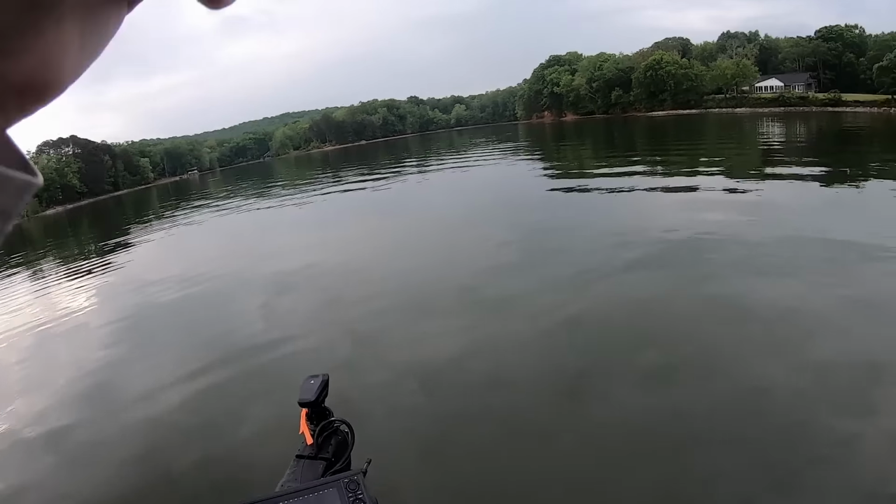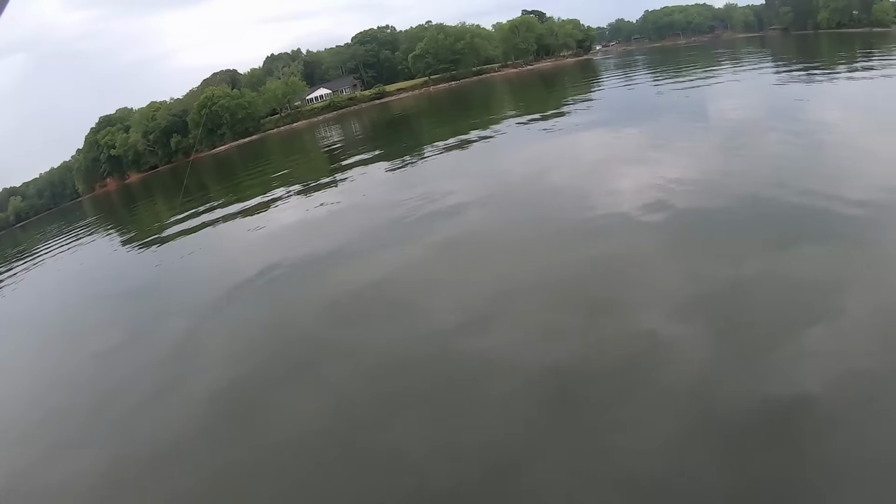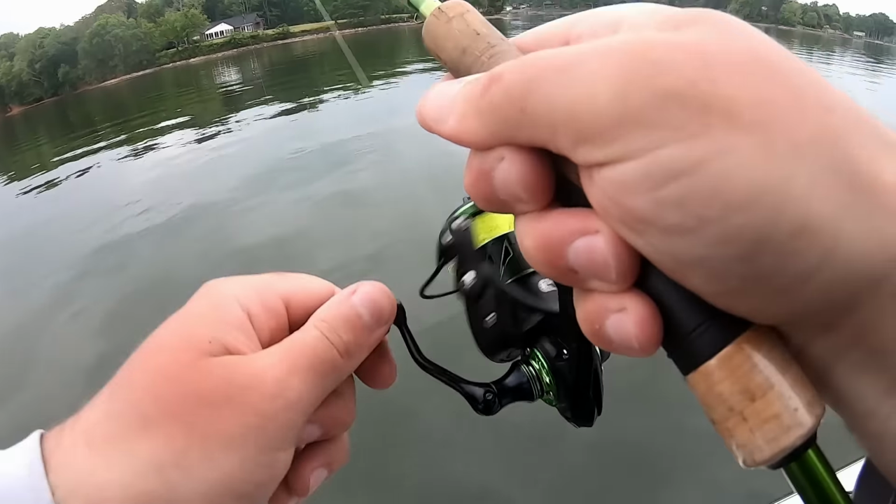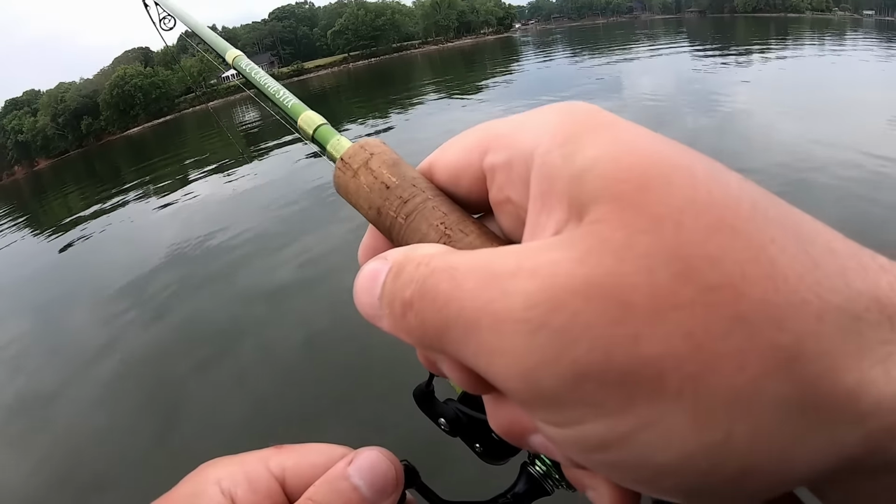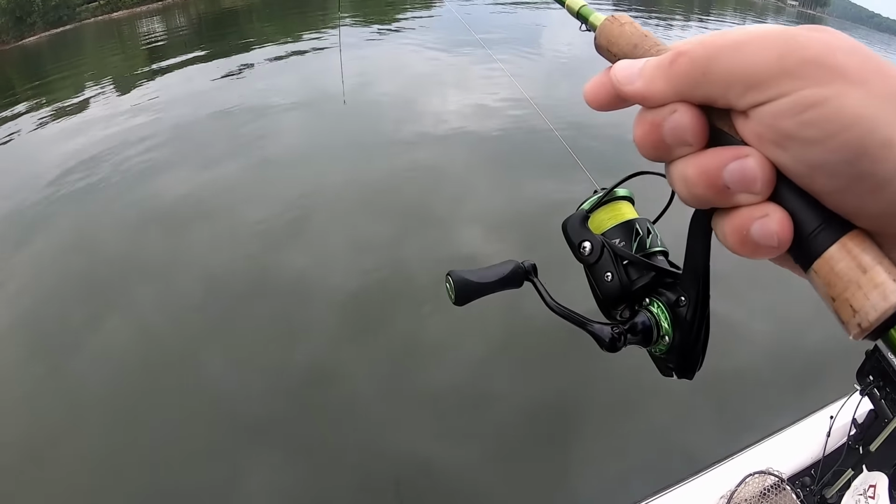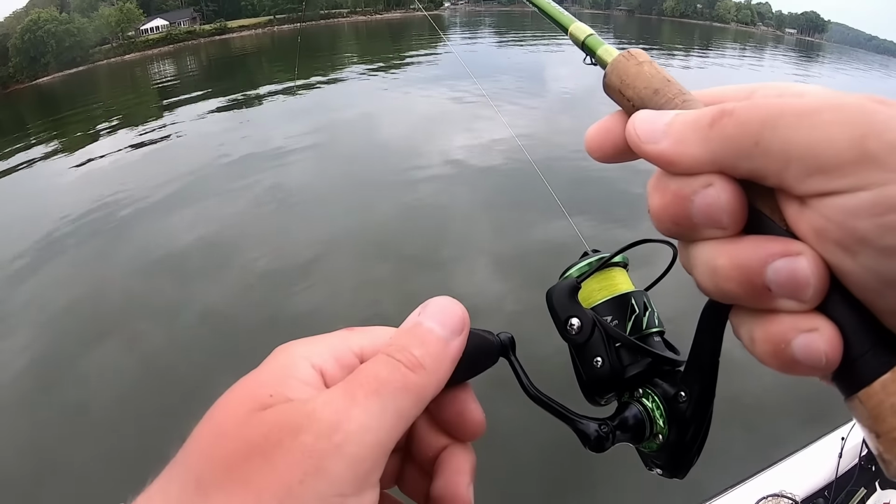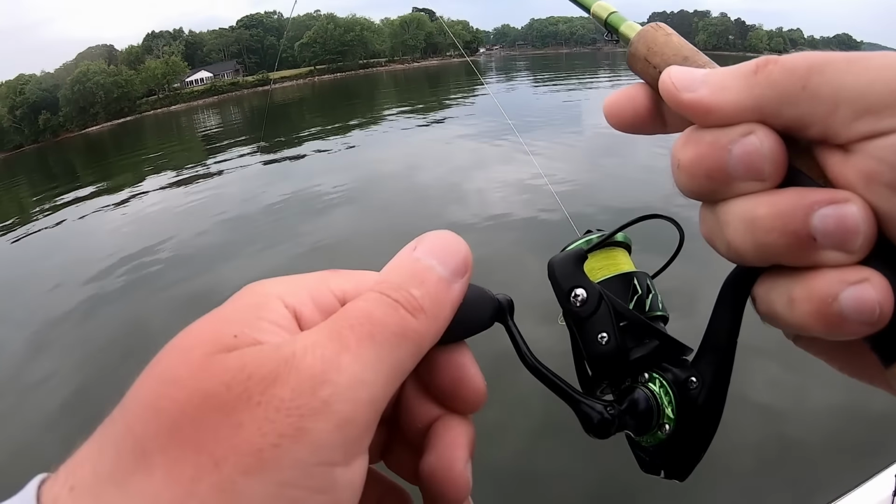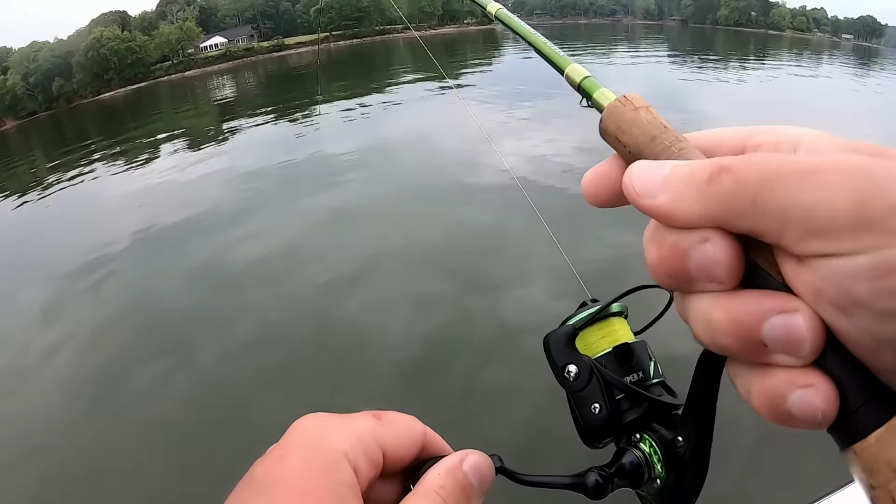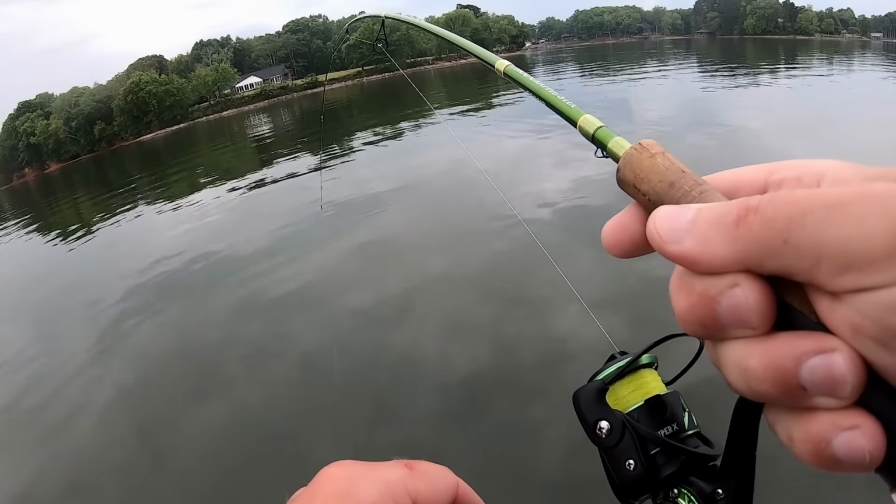Oh, if that's a crappie, that's a big one. I don't know if it is though. He turned funny and it looked more like a catfish. Ooh, if this is a crappie, it's a 3-pounder, but I think it's a catfish. Shoot. Just by the way he's holding down. He's not really rolling though. He's digging.